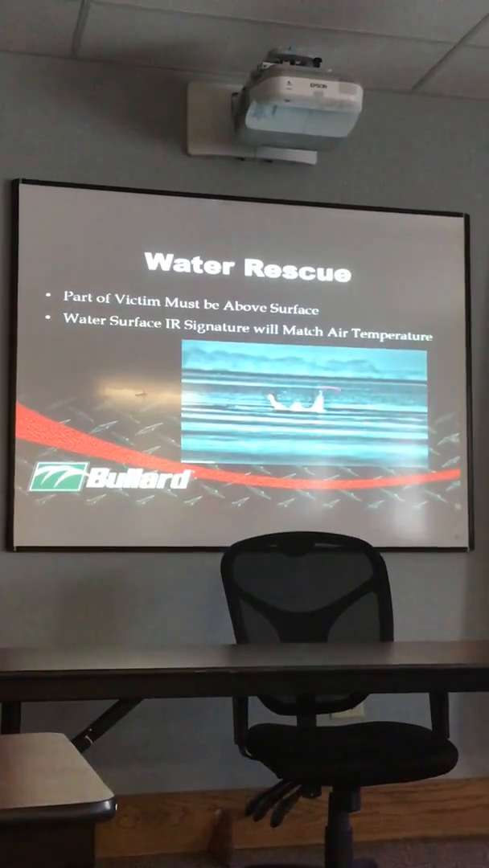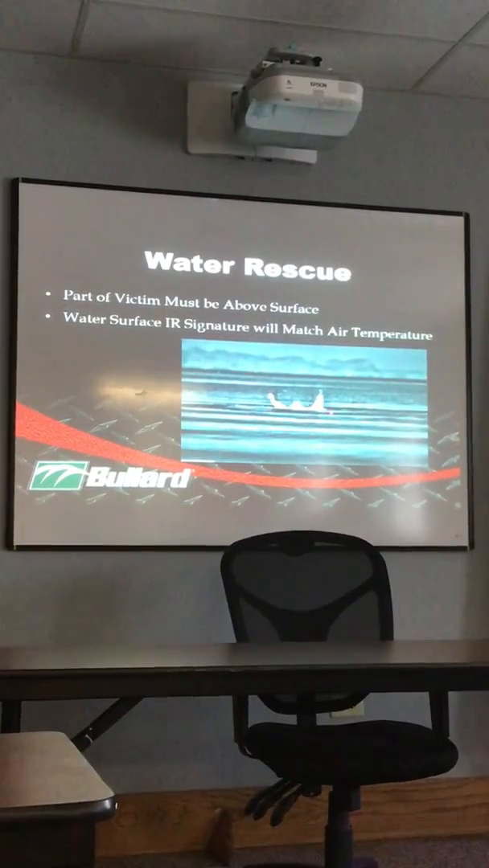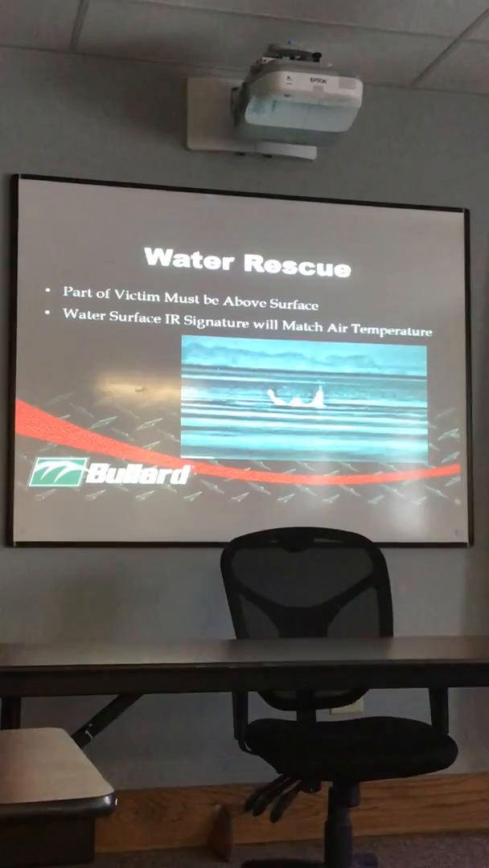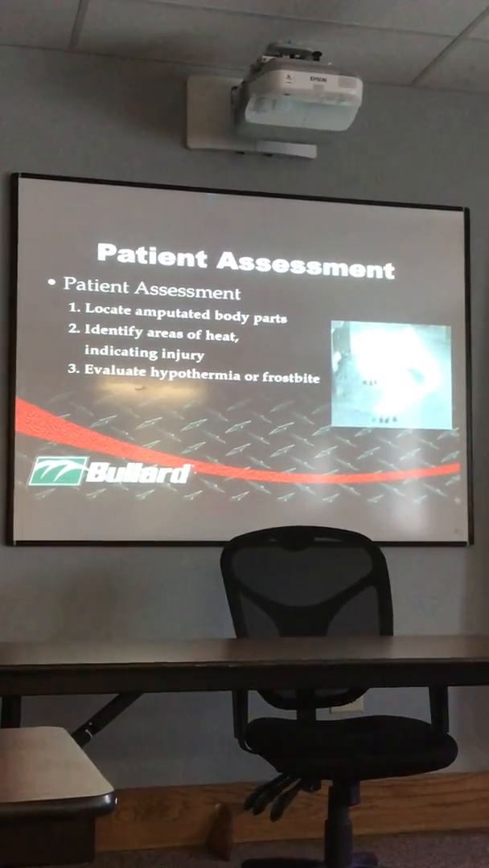Going back to this one, this is an older picture, but water rescue again, if they're completely submerged underwater, you won't be able to see them. They have to be partially above the surface in order to see them.